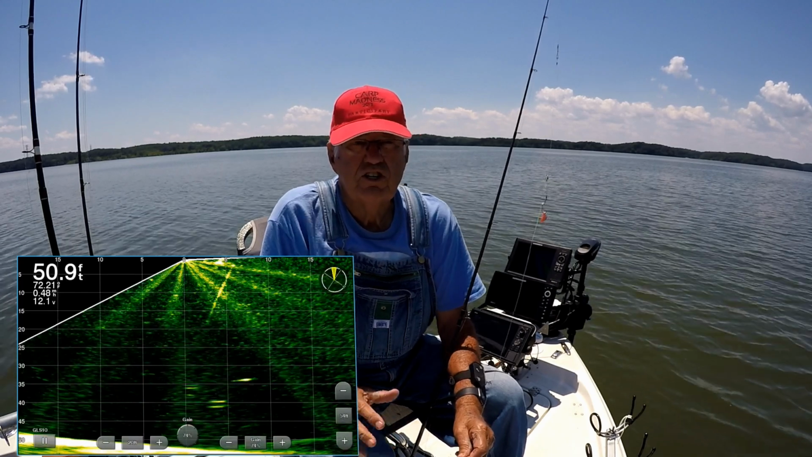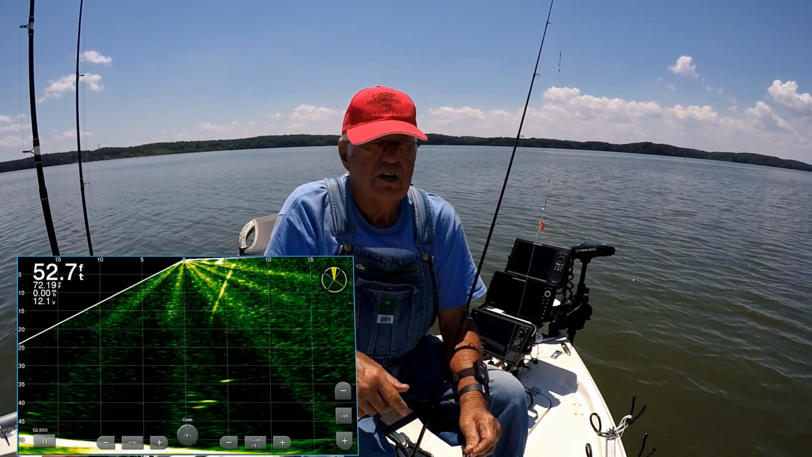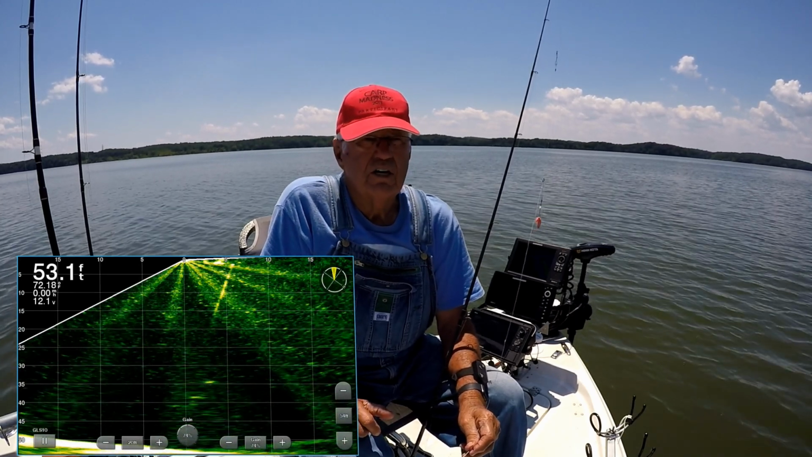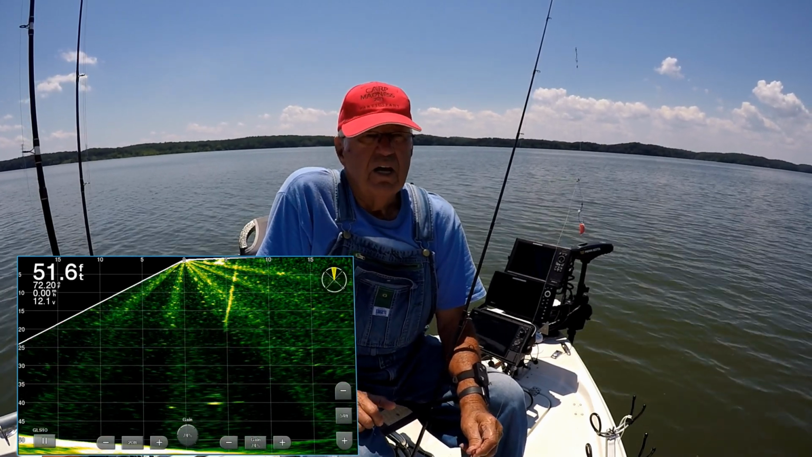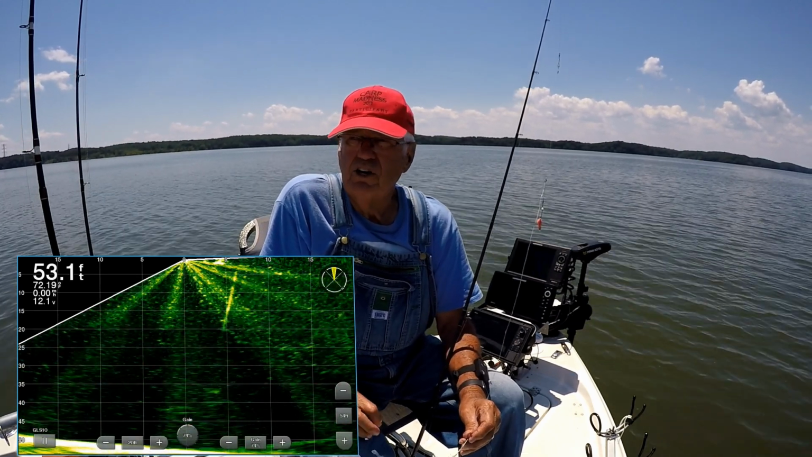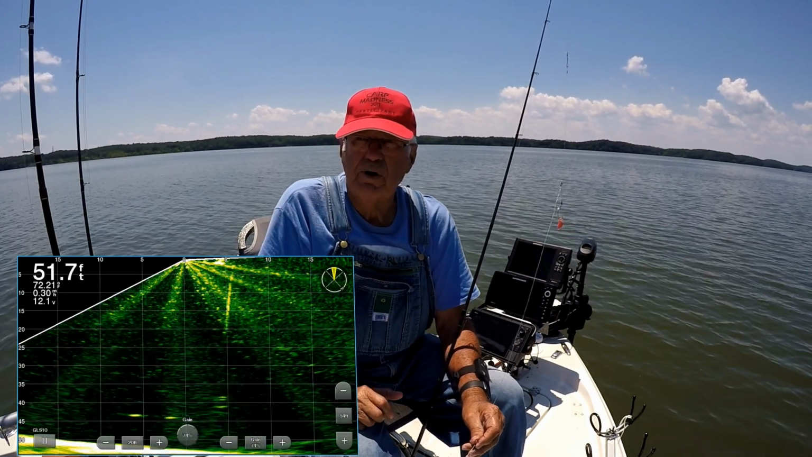These last few fish I've moved, just looking. I've never fished this particular area before. I came up here with a purpose today of just doing a little scouting trip. I looked at my maps, I saw some stuff on the map that kind of interested me, tripped my trigger, so to speak, so I came looking. And the second spot was better than the first spot.